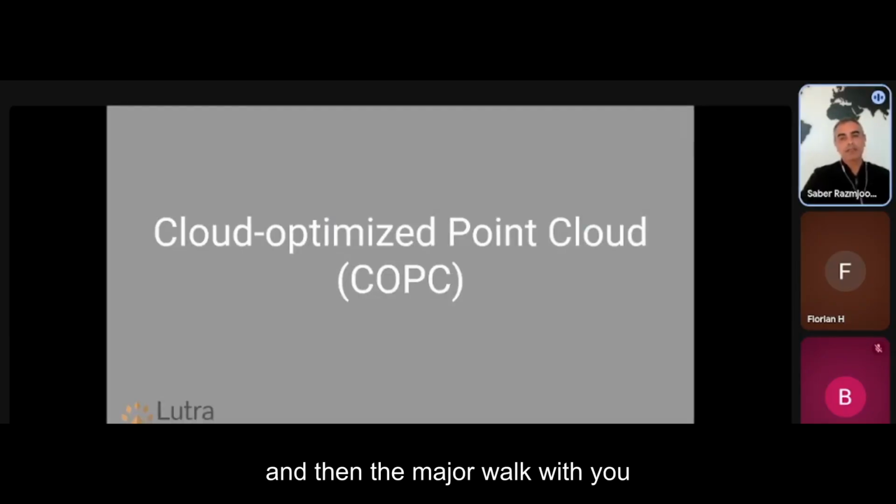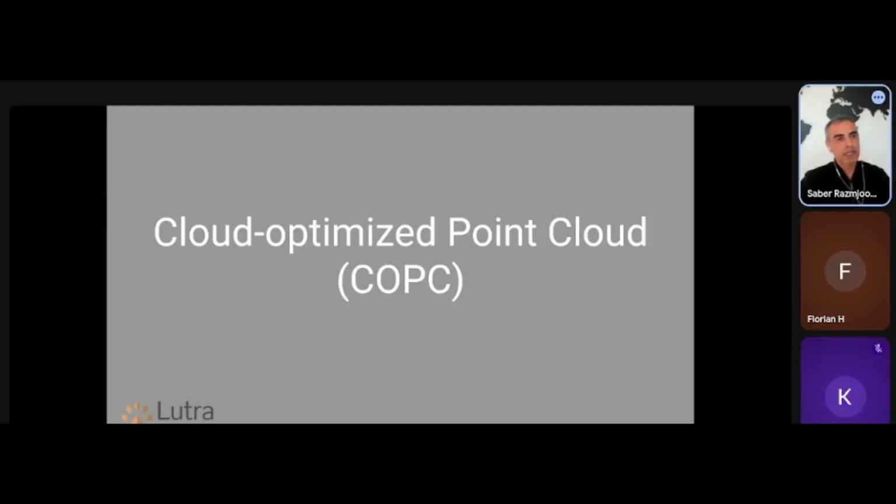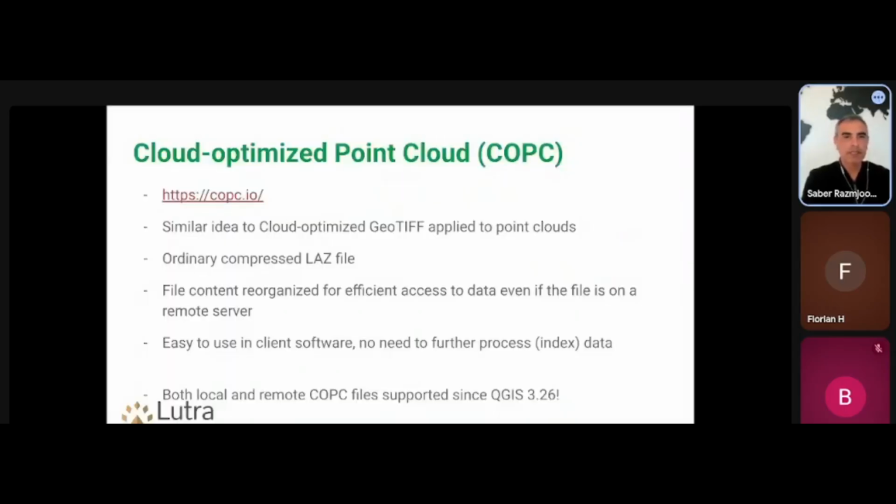And then the major work we did, again with Hobu, they introduced cloud optimized point cloud. With cloud optimized point cloud, you can store your index and your data in a large file and stream this data either locally or through a hosted service, and then you can just point QGIS to view this data.